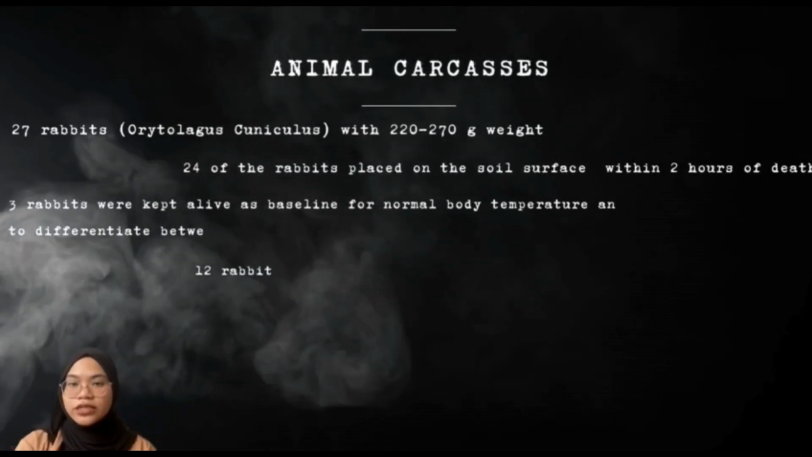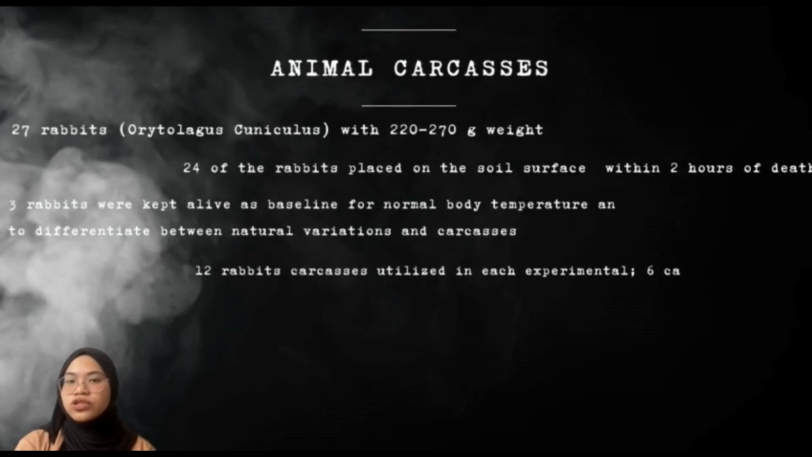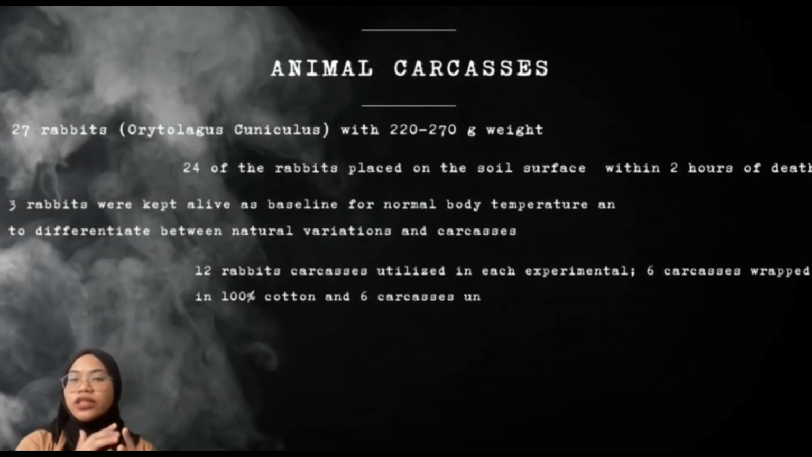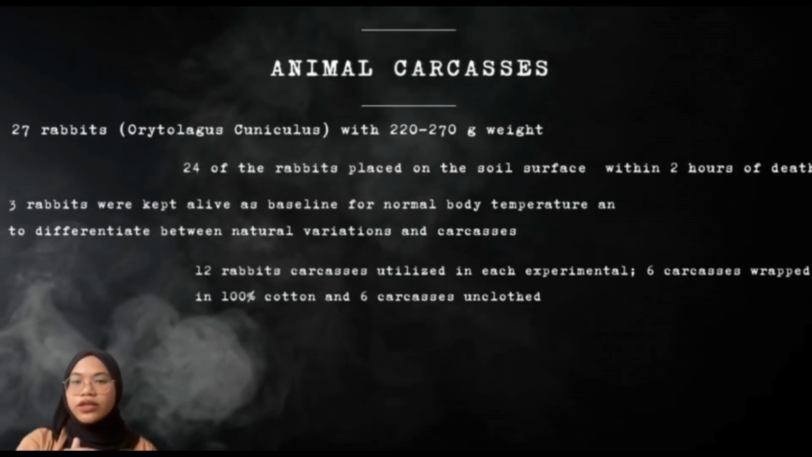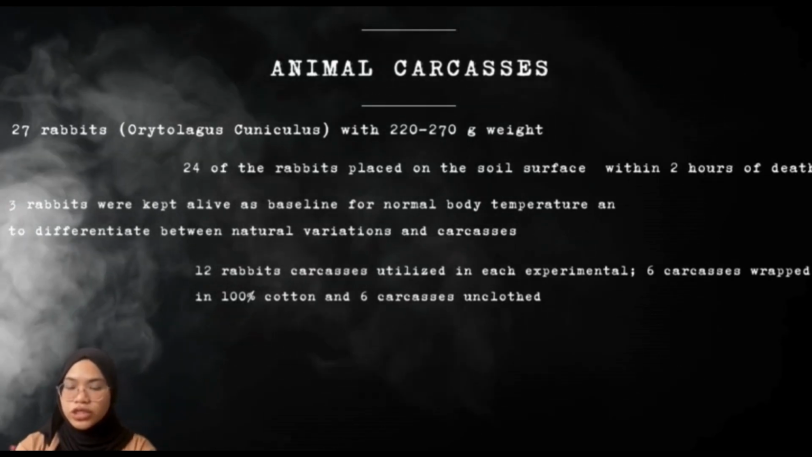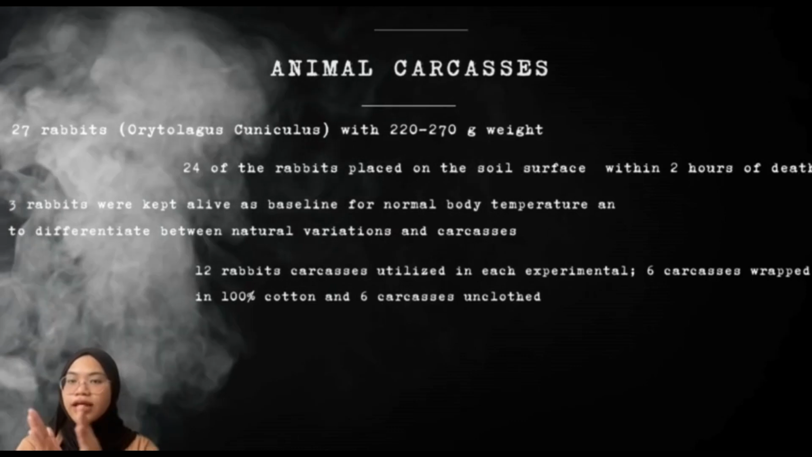12 rabbit carcasses were utilized in each experimental trial. So as you know, this experiment had 2 trials. Six carcasses were wrapped in 100% cotton fabric and six carcasses were left unclothed. The cotton fabric was chosen because it is the most common fabric material used by Malaysians. The carcasses were placed alternately between clothed and unclothed.